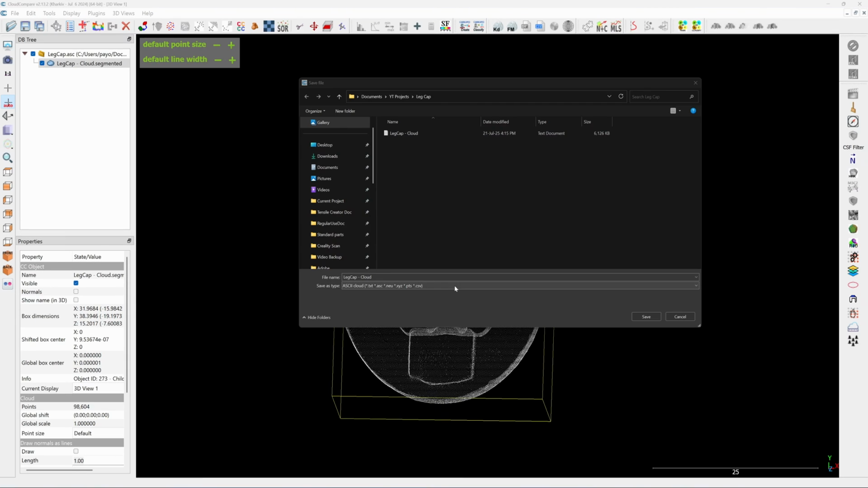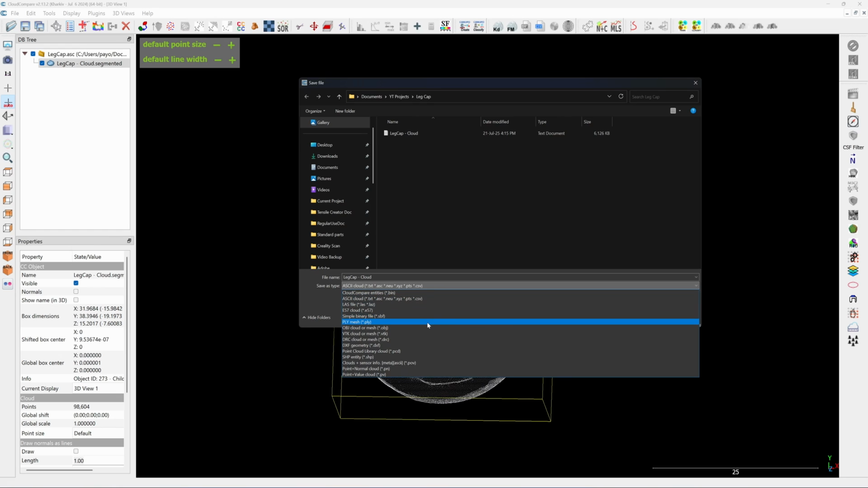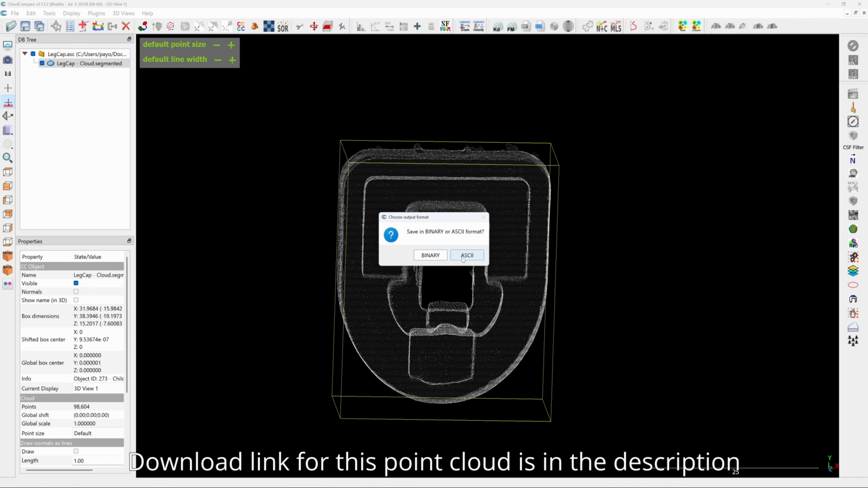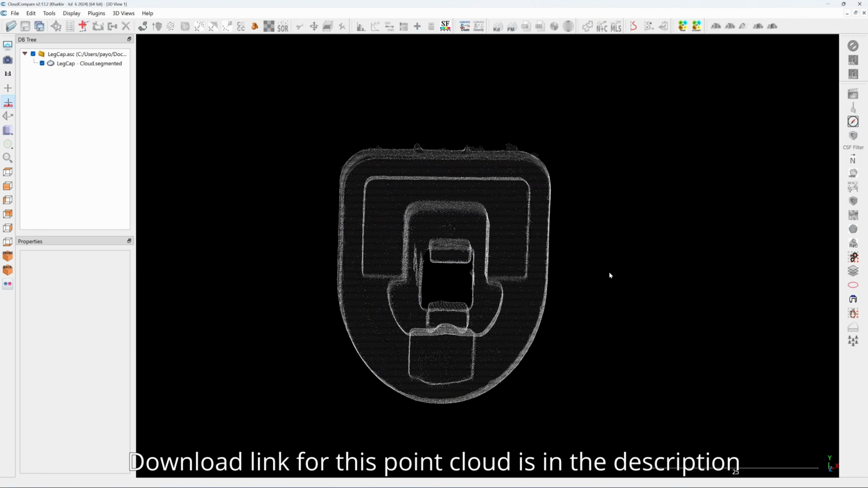For FreeCAD, you need to save this as the PLY format. Click on save, and it will ask you to save in binary or ASCII. Choose ASCII. Now you can open this point cloud within FreeCAD.